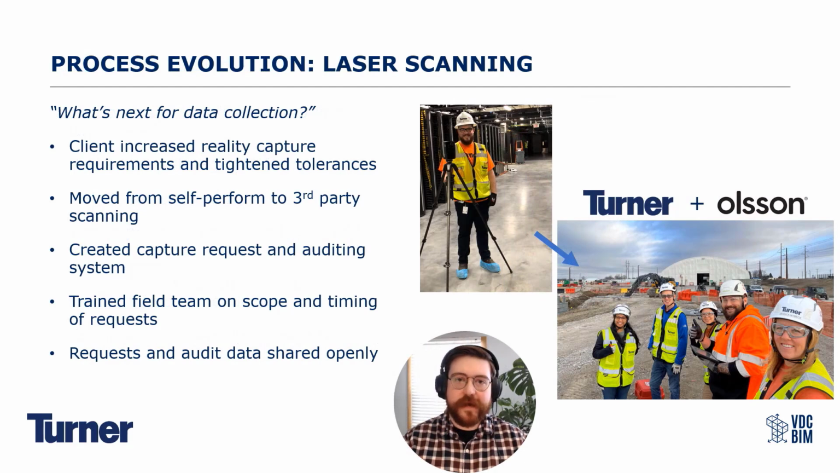All right, now we're getting into the heart of the process here. Obviously, when you think of scan to BIM, probably the first thing you think of is laser scanning. So the question we were trying to answer for ourselves is what's next for data collection? What's next for laser scanning? As I mentioned before, the client increased the tolerance requirements, increased the amount of scope that had to be captured, and really wanted to narrow in on what they felt provided them value, which is highly, highly accurate digital scans of existing conditions, right? So as built conditions.